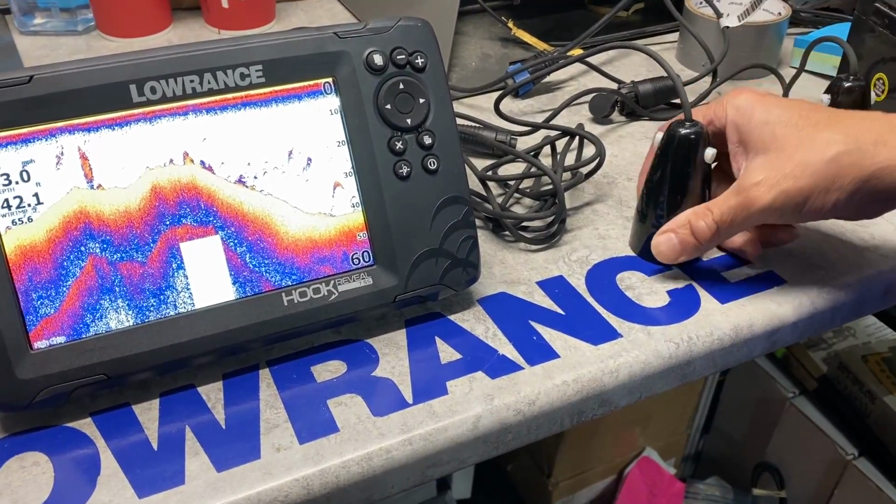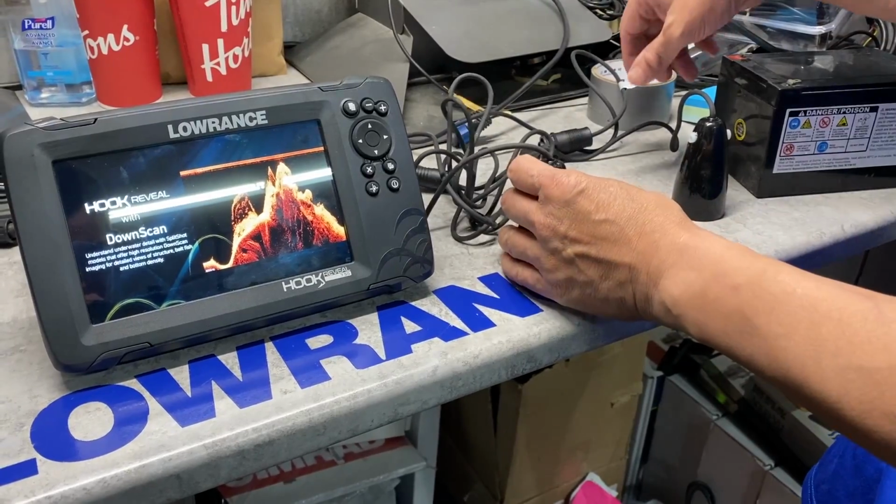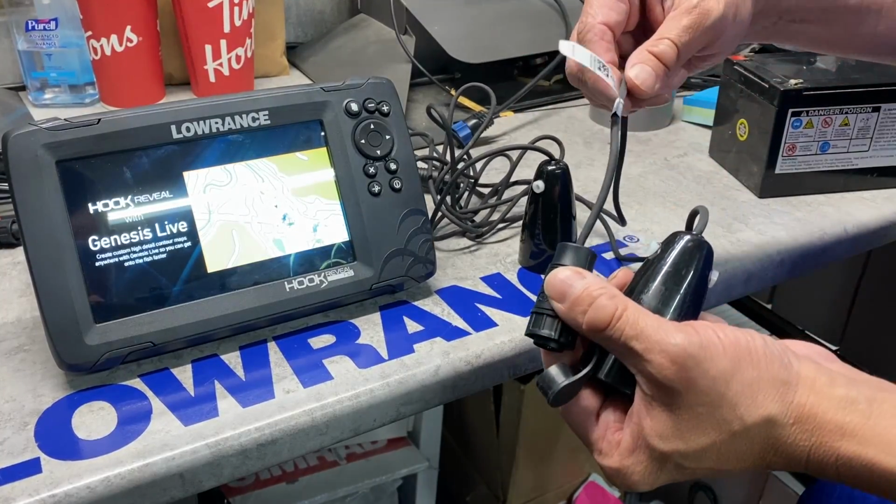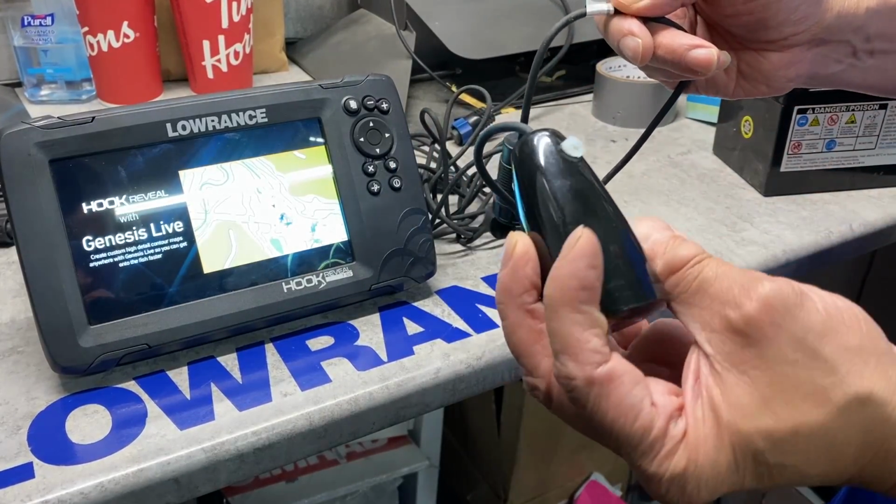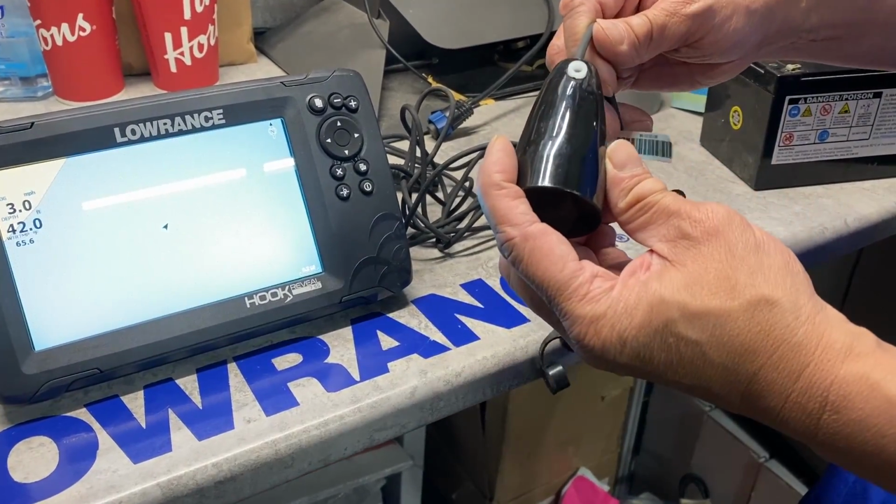So right now, for the Hook 2 series, they make a Hook 2 ice transducer, which is the same as a Hook Reveal ice transducer. And if you have an HDS or an FS series or a Live series, you can get the black pin transducer, and it's known as the 9P ice transducer. So these are just simple additions that let you make your summer unit into an ice unit. So we're going to talk about setting up the unit for ice fishing.